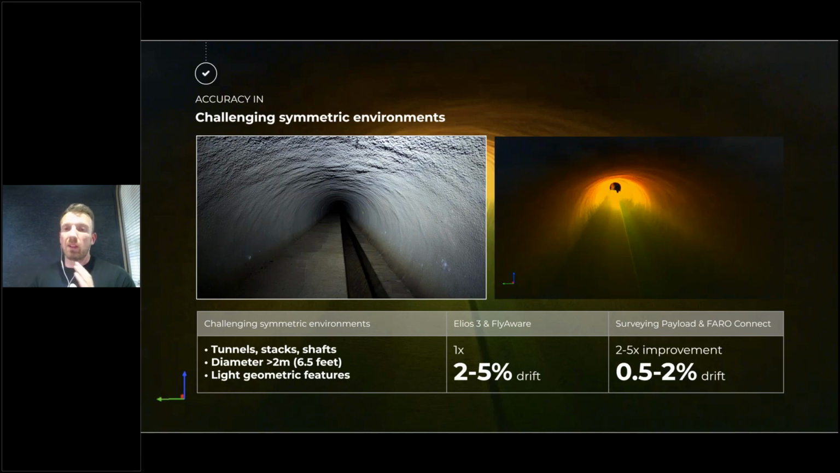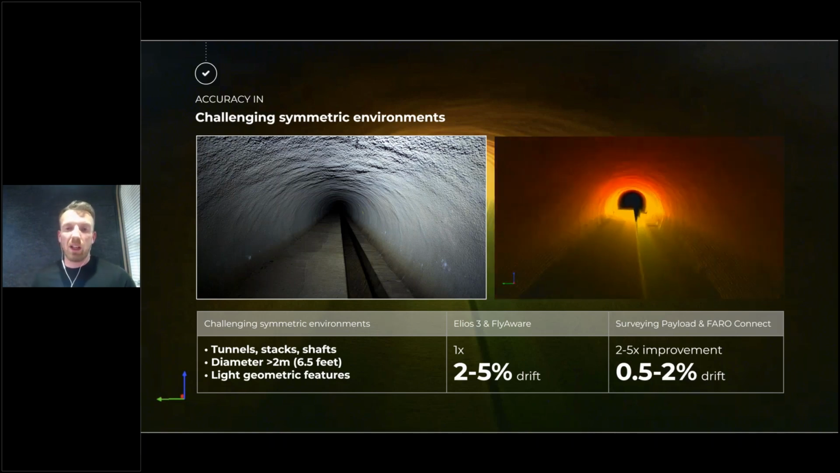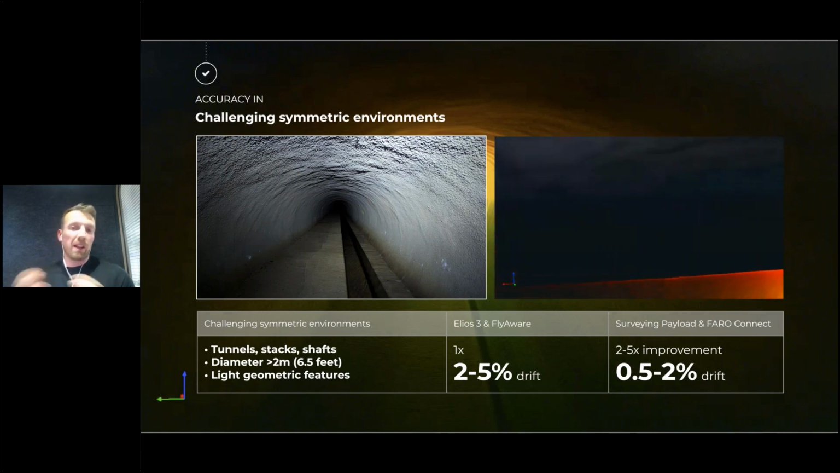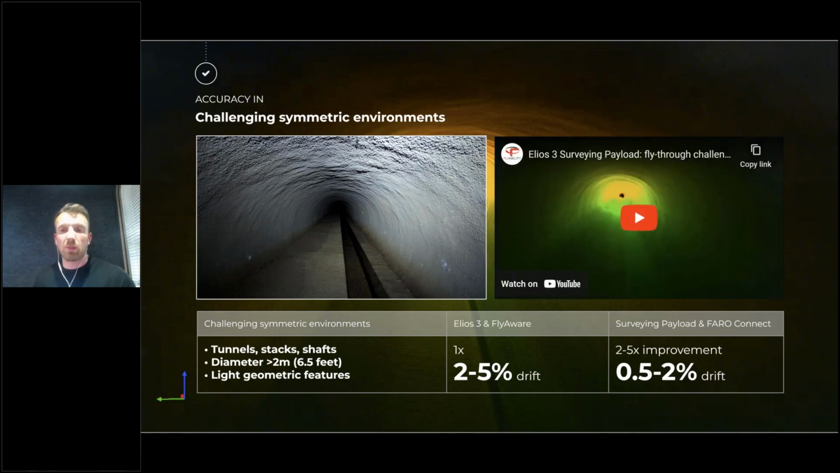However, absolutely dead straight with just a very, very slight slope angle. So for the SLAM algorithm to be able to process this data into a nice accurate model, it's a little bit more challenging. However, in this case, when we looked at Flyware and the standard configuration, we're getting 2 to 5% of drift factor, so quite a bit more of drift factor.